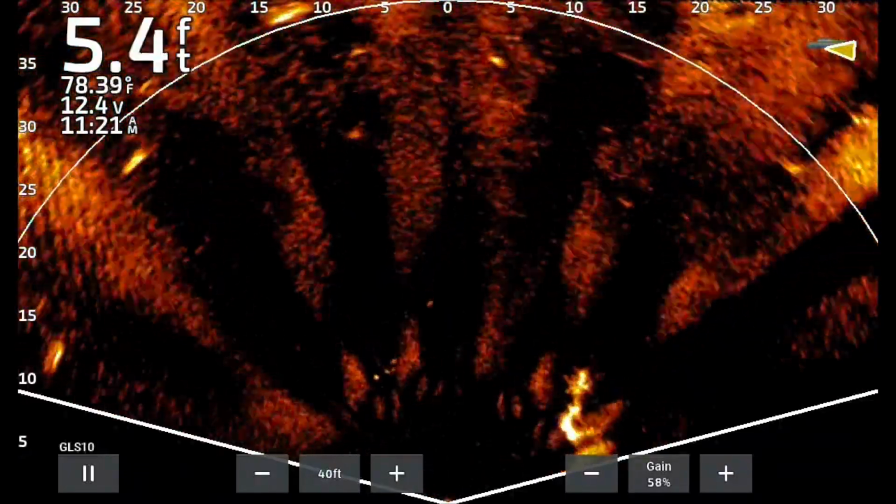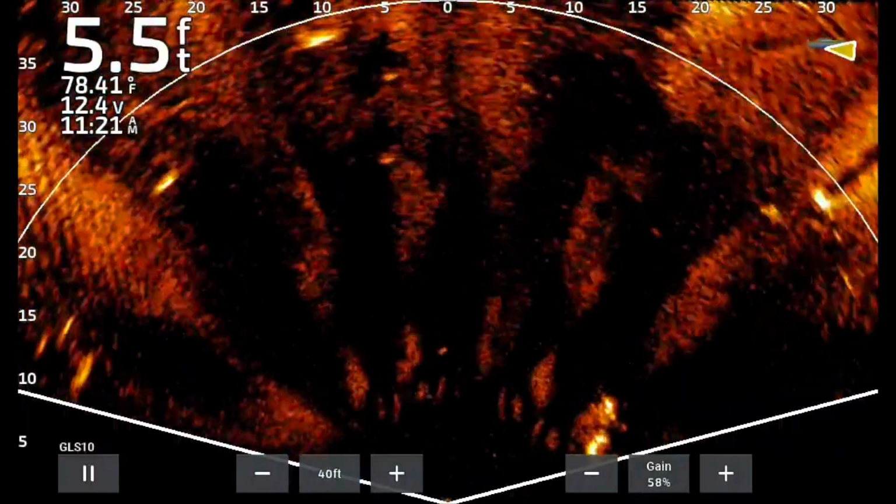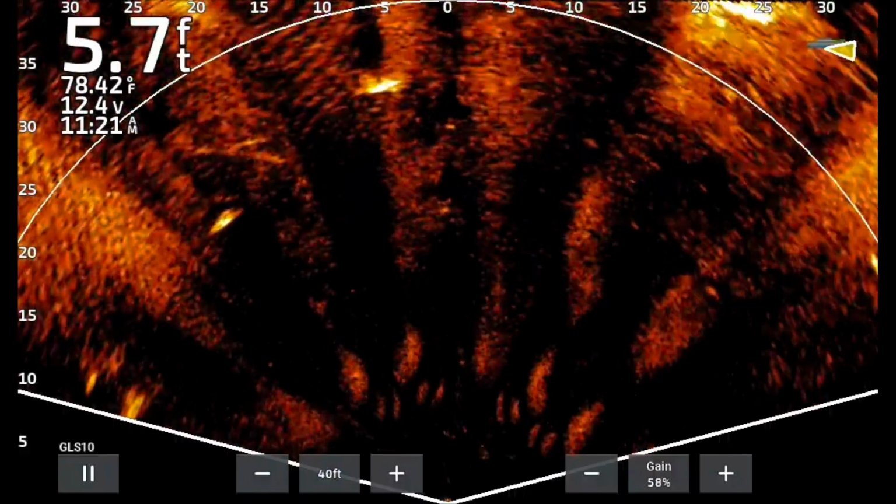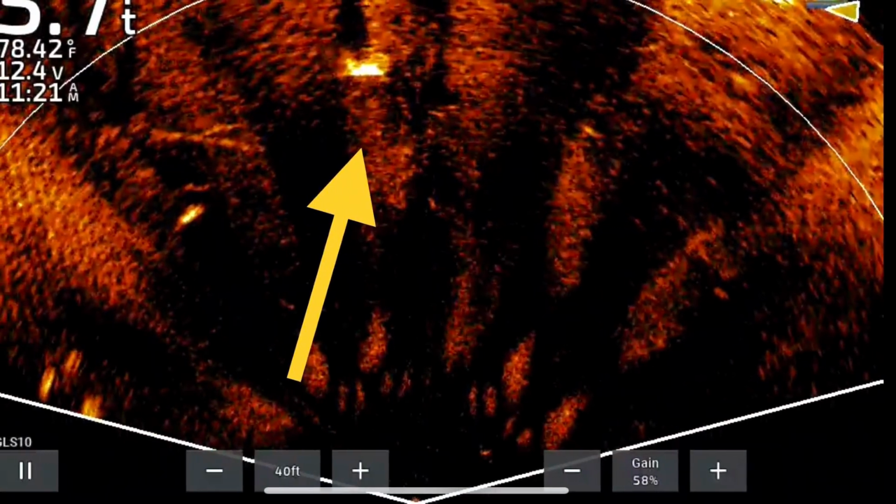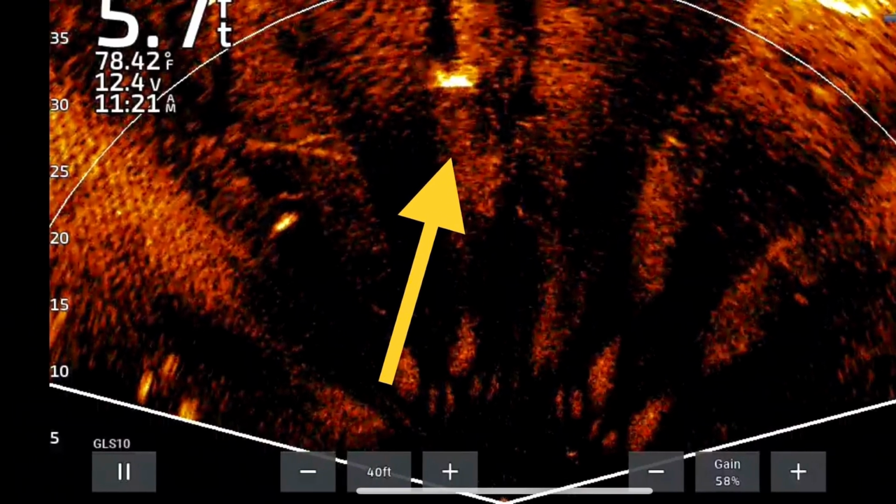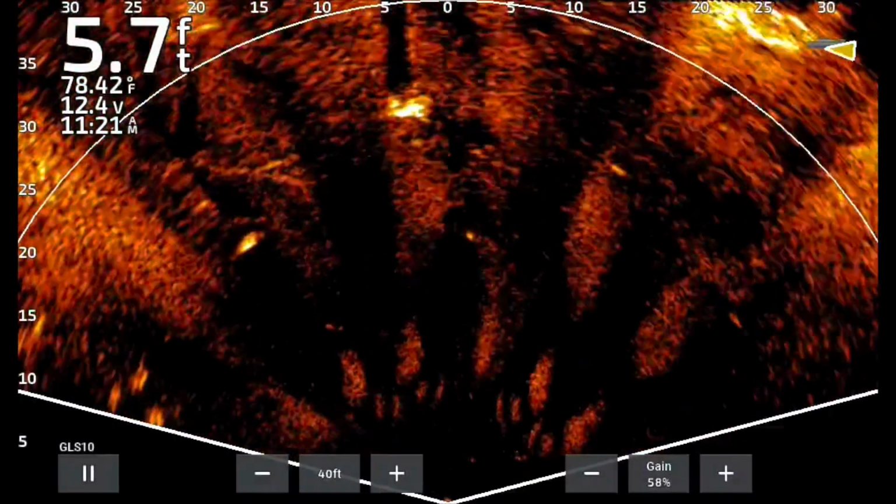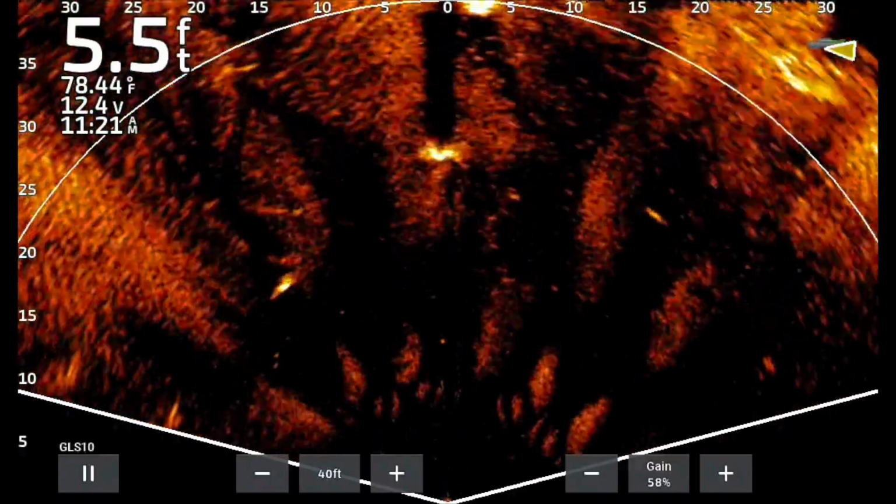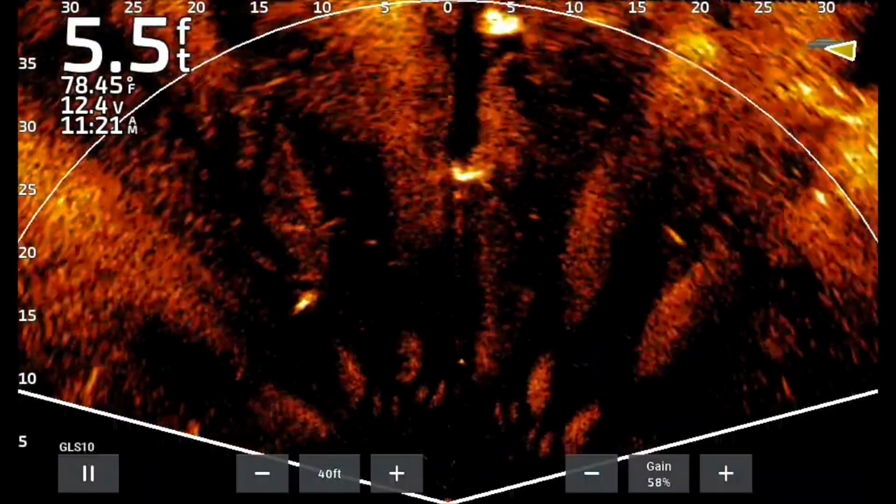We're in about 5.5 foot of water. And what I'm going to do is point out some fish on trees and show you what I'm looking for. Now, look at this tree right here. You see this tree? I want you to focus on this tree as we go back to live video. Look at the fish swimming in front of that tree. There's 2 fish swimming in front of that tree. They're moving around, and that is what we're focusing on.